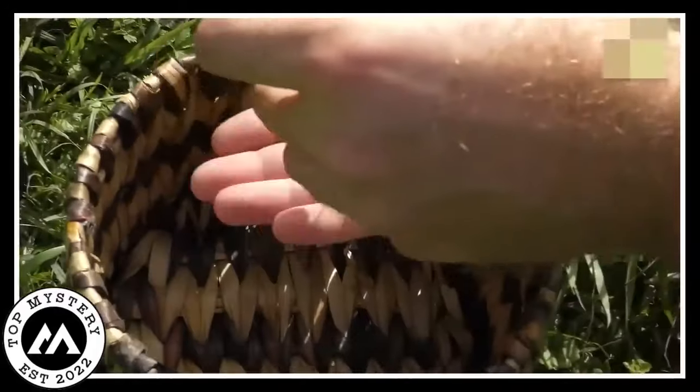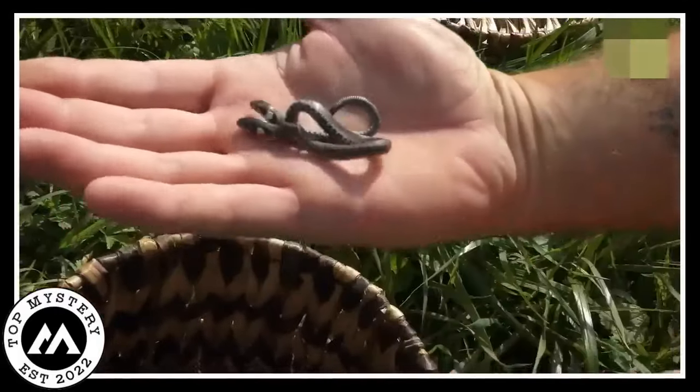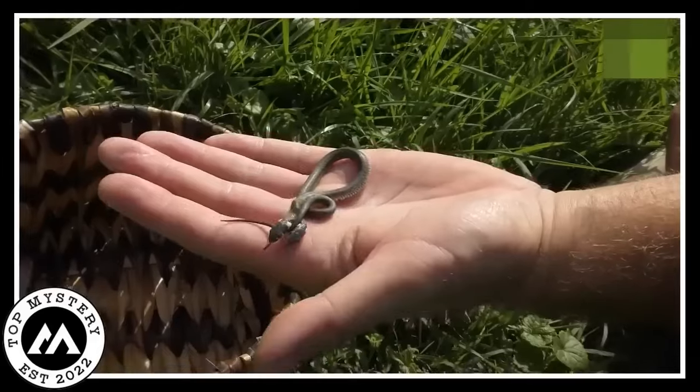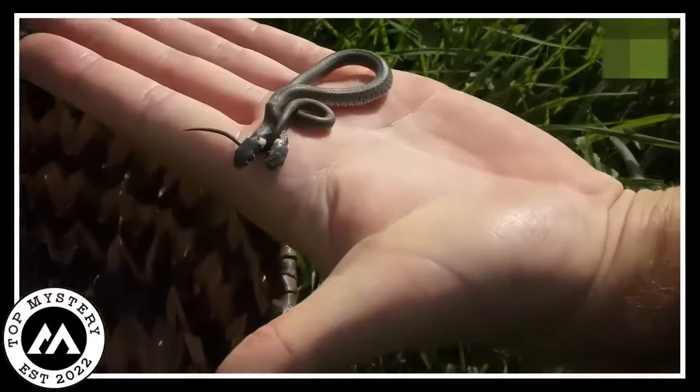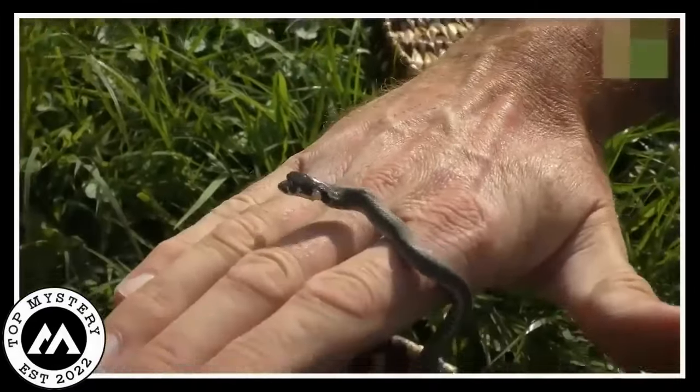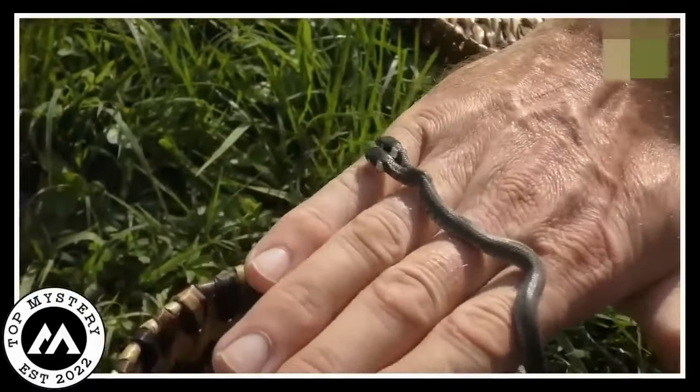Think of the video like a cool story. The person's hand is like a stage, and the snake, with its two faces, is the star. It's a quick but alluring moment that makes you realize how awesome nature can be. It's like a sneak peek into the incredible surprises our natural world has waiting for us.